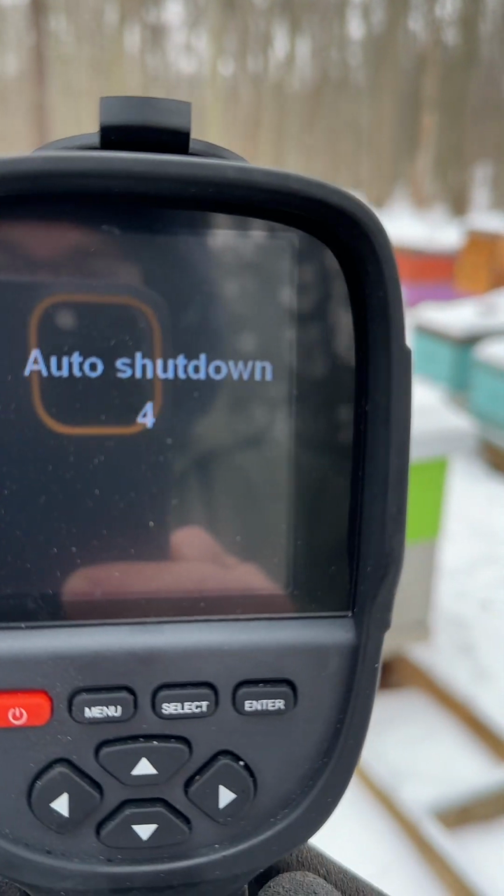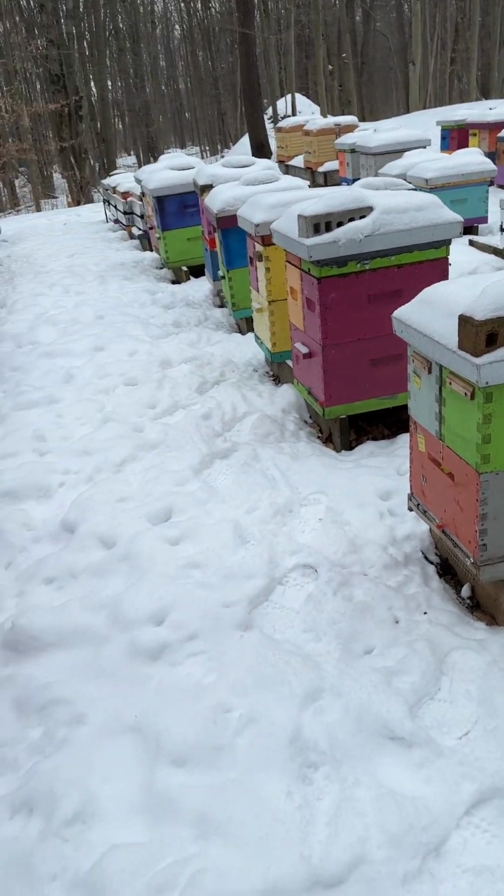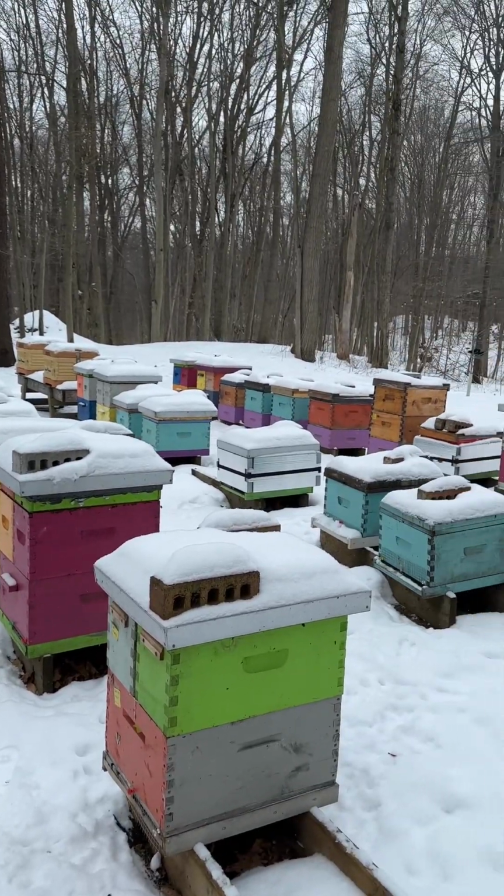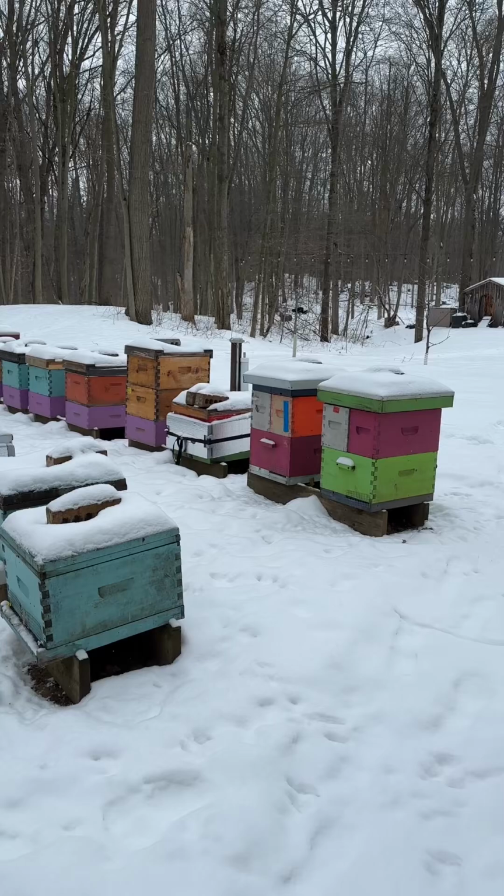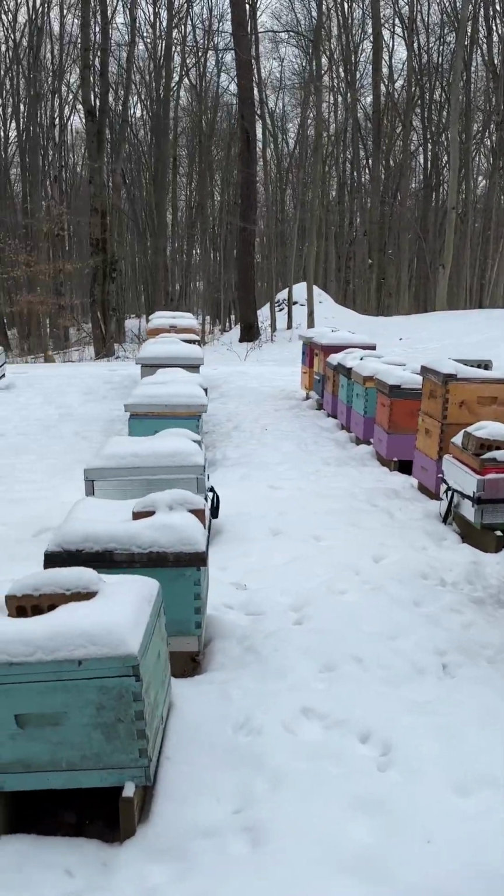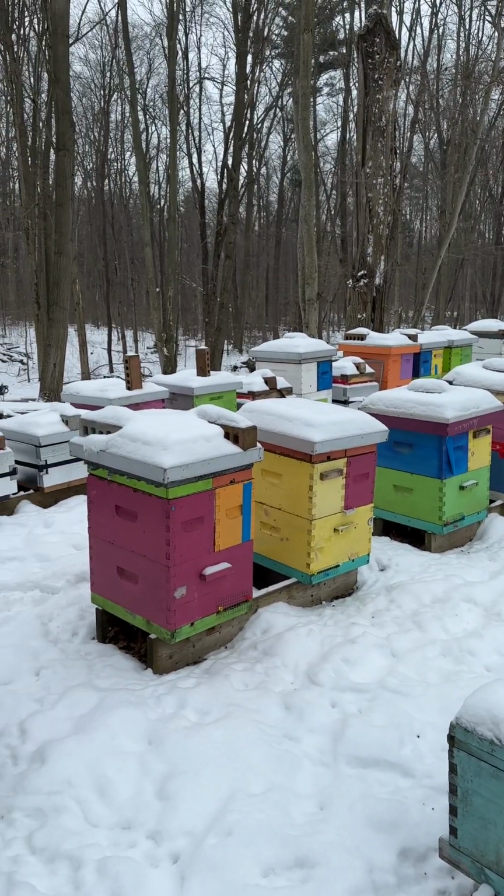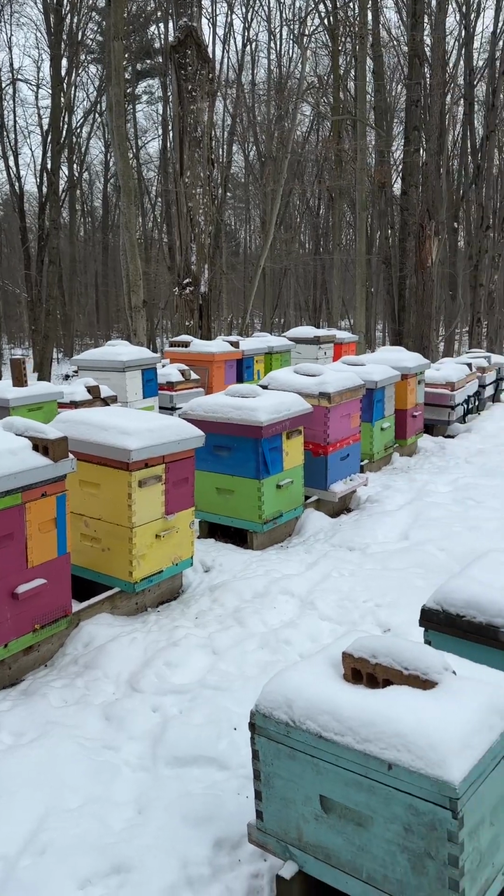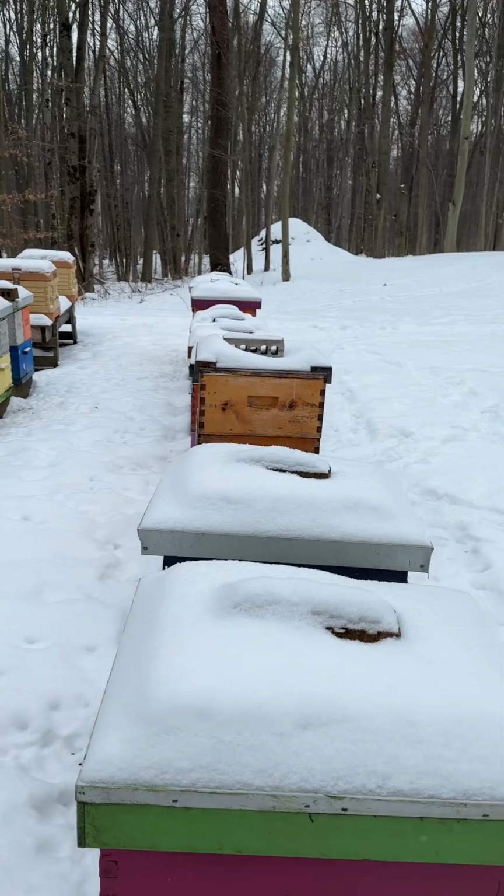Oh, and it's going to shut down. Apparently, the battery isn't the best. Anyways, just a quick update. It is January 22nd or 23rd. And if you believe the fancy digital thing in my hand, all my colonies are alive. Or the majority of them are alive. I don't think I believe that, but we'll see.